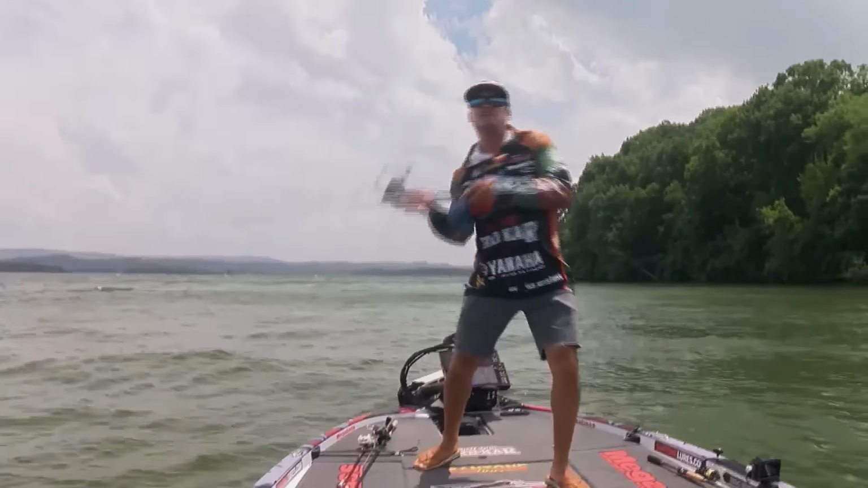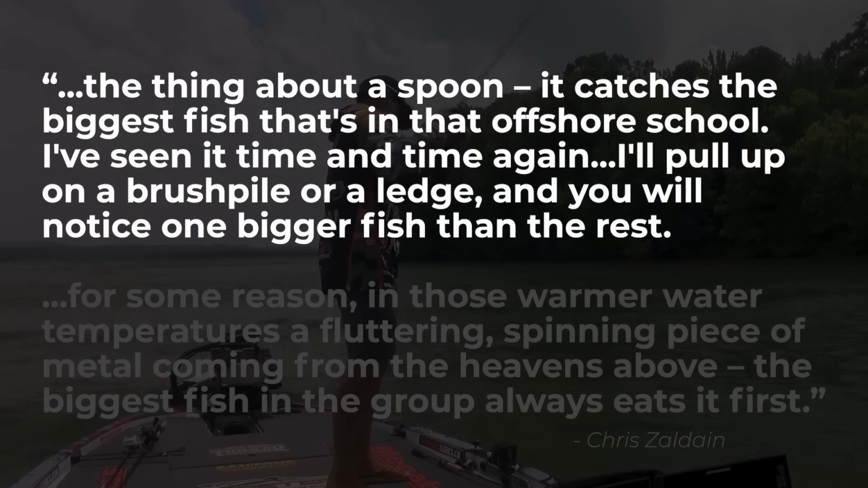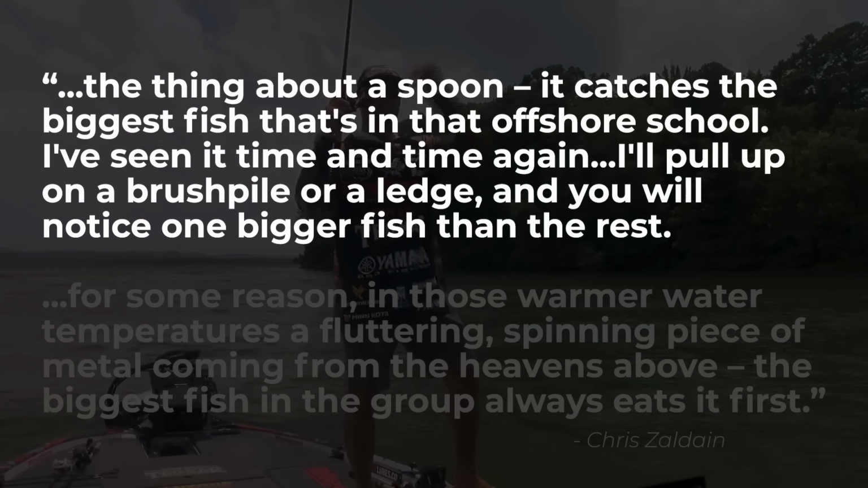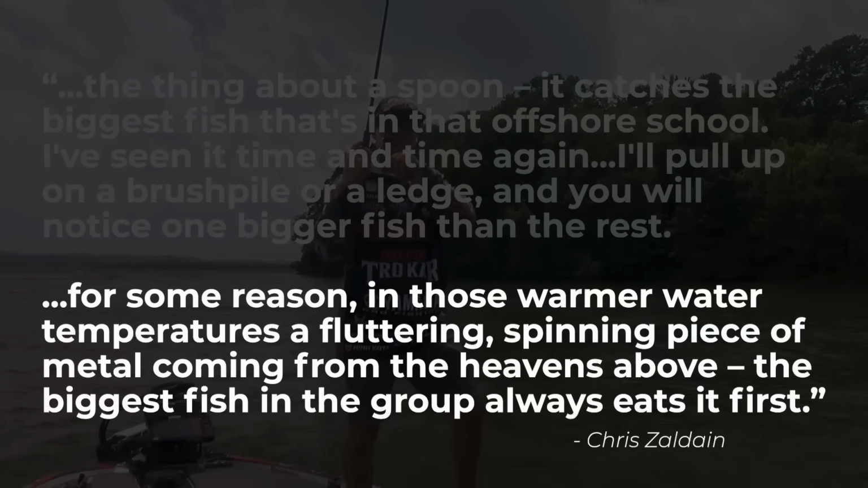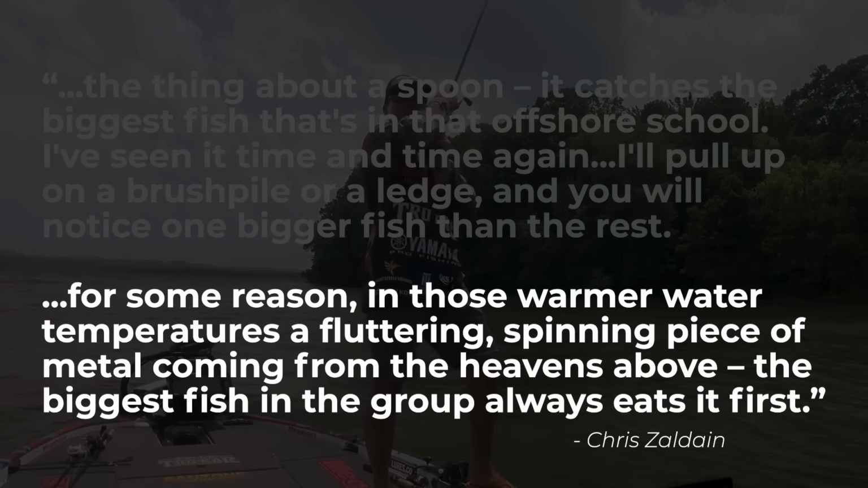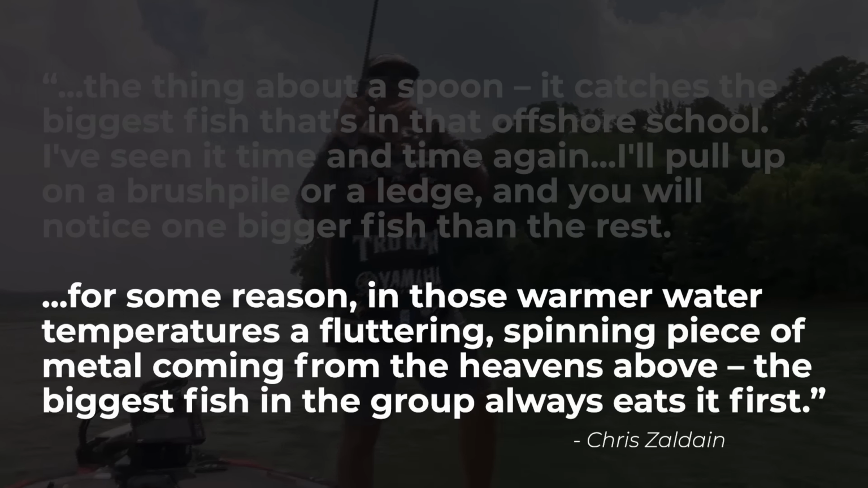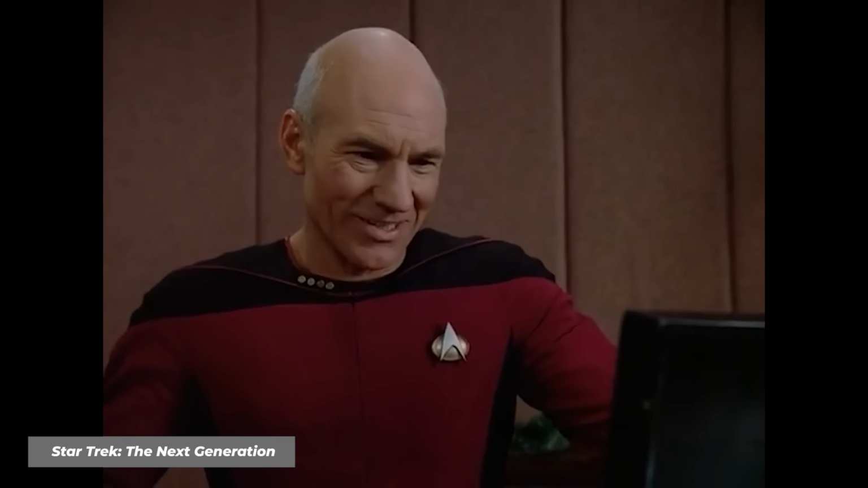Yes, for one big reason, and here's Chris again telling it. The thing about a spoon, it catches the biggest fish that's in that offshore school. I've seen it time and time again. I'll pull up on a brush pile or a ledge and you'll notice one bigger fish than the rest. For some reason, in those warmer water temps, a fluttering, spinning piece of metal coming from the heavens above, the biggest fish in the group always eats it first. There it is. Yep. How many baits do you know of where the biggest fish in a school will come out and blast it? None. Well, now you know one.